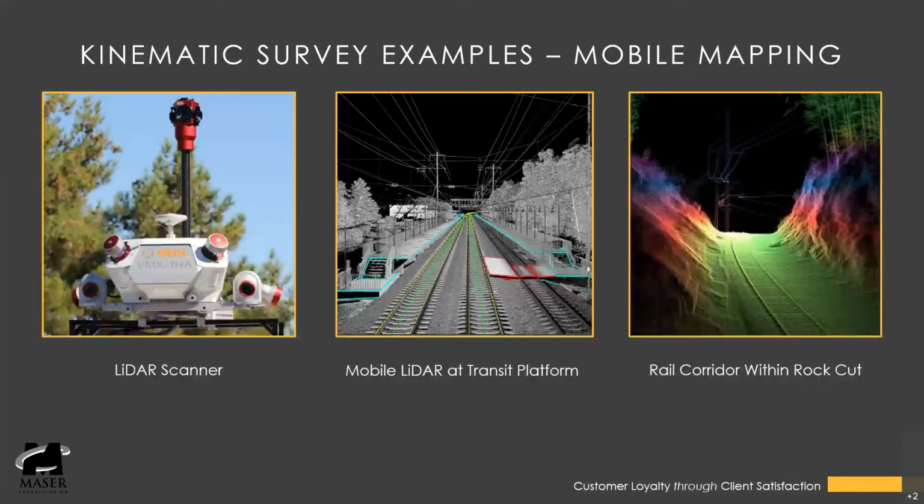Here are some examples of mobile mapping. On the left there is a LiDAR scanner, and you can see on the top a Ladybug camera, and that can get images similar to Google Earth, a 360-degree view. The middle photo is a transit station above ground, and you can clearly see the OCS wires and all the other utilities and platform edges and so on. And we've extracted some of those features and overlaid them on the point cloud so you can see what we intend to do with such data, with point cloud data.